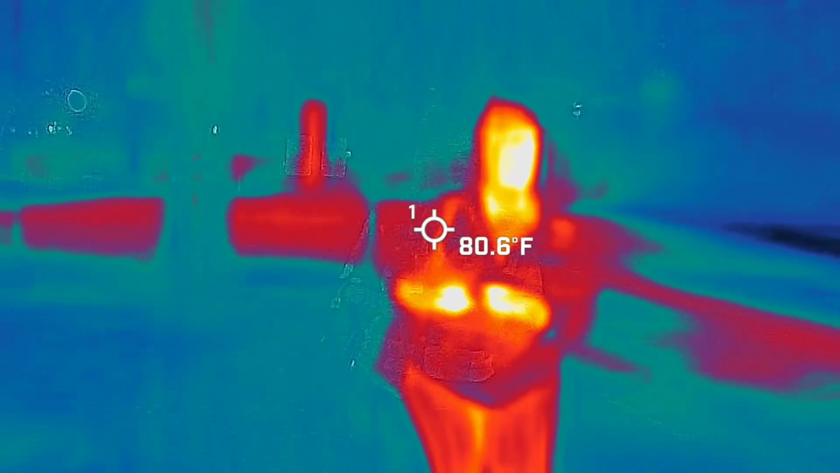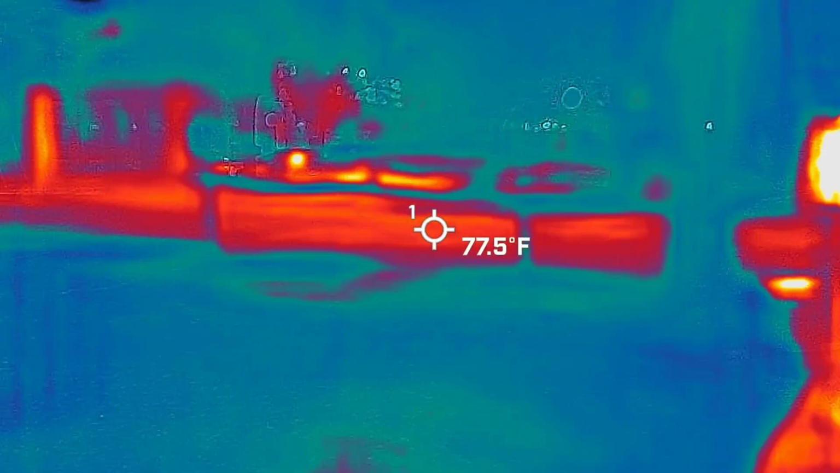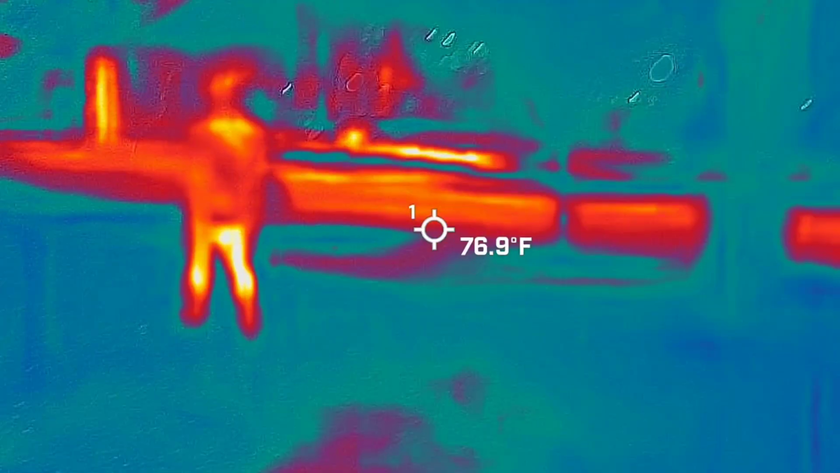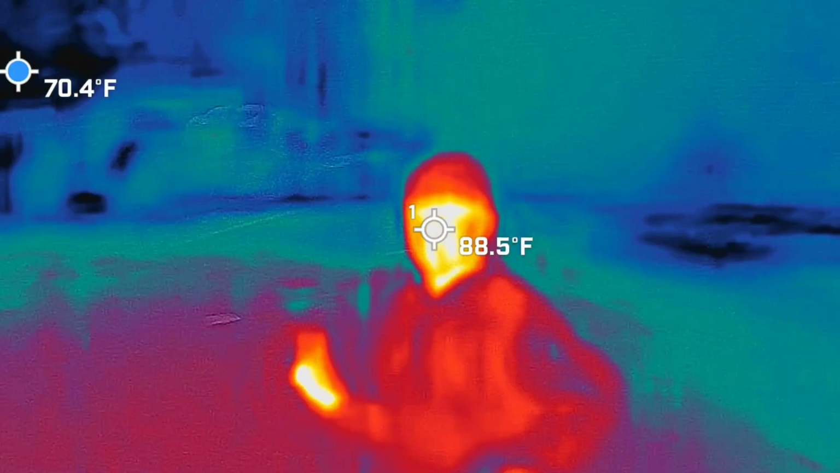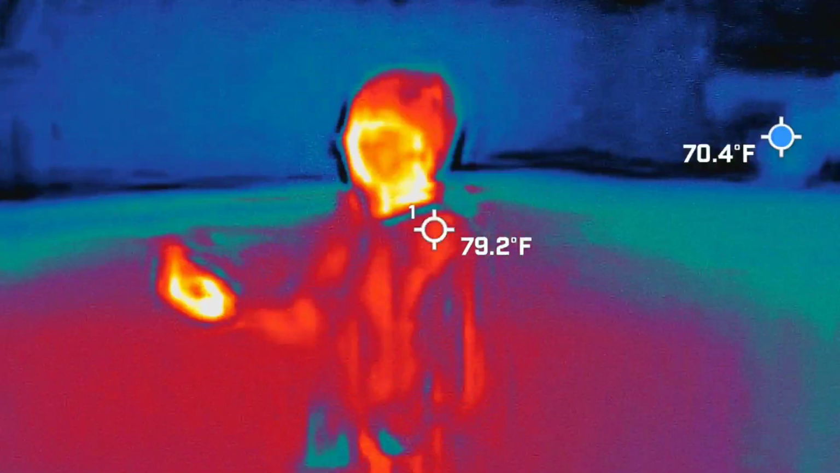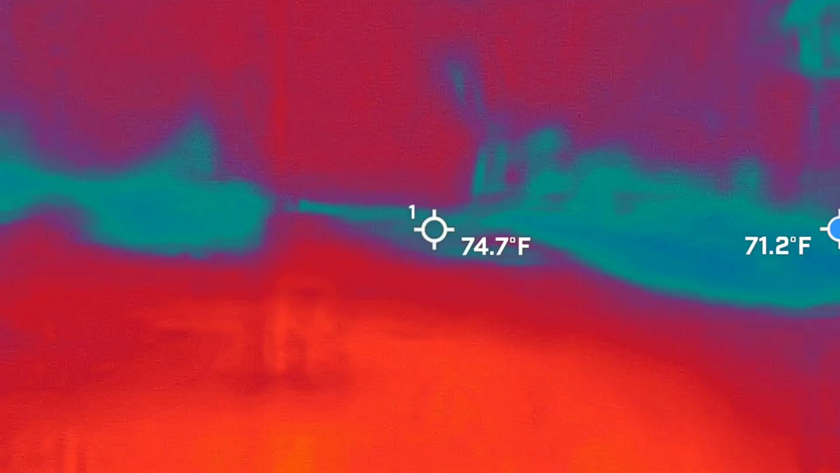Not yet. I don't have any spikes yet. Oop, 0.3. Usually 0.0. I don't think my wife likes me following her. So, here, I'll follow you. Go find something and then let me know. If I have a sudden spike, I'll let you know and I'll turn it.